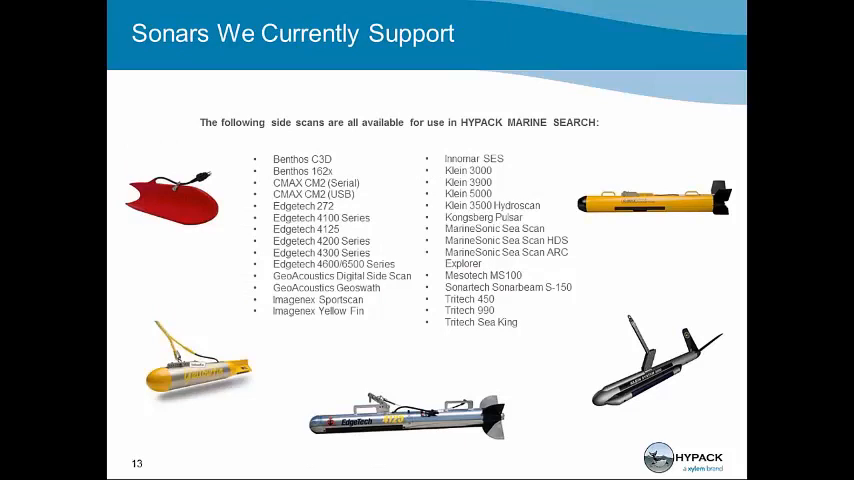Here's a list of sonars we currently support. A lot of these sonars are used for archaeological and other surveying purposes. We can, in fact, use all of these for the marine search environment. So if you have one of these sensors, you can use it within the marine search software. Typically, a lot of people will have one of the sensors for a searching or a surveying environment that can also be deployed for this case.